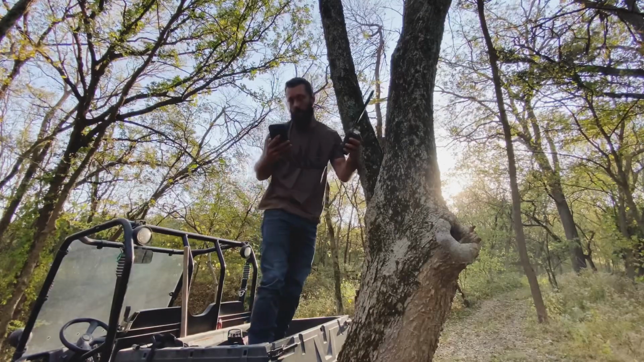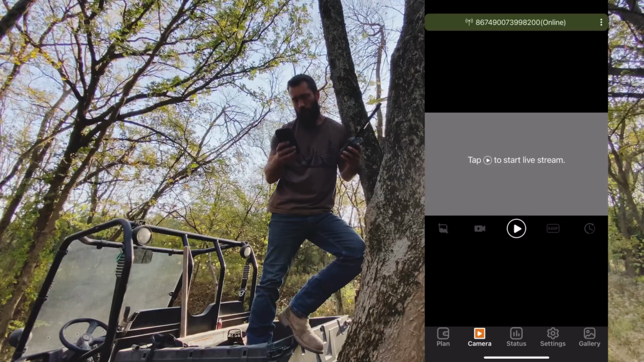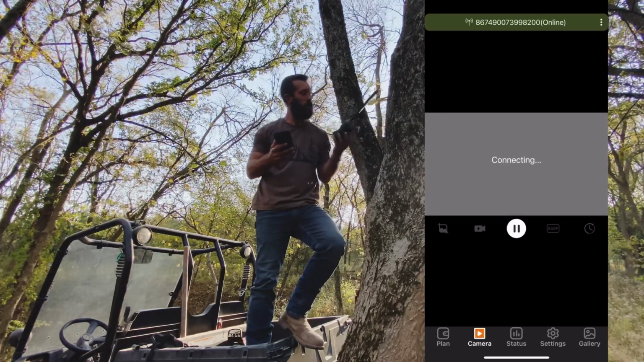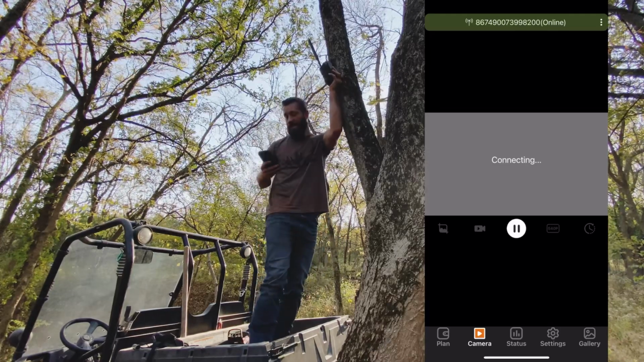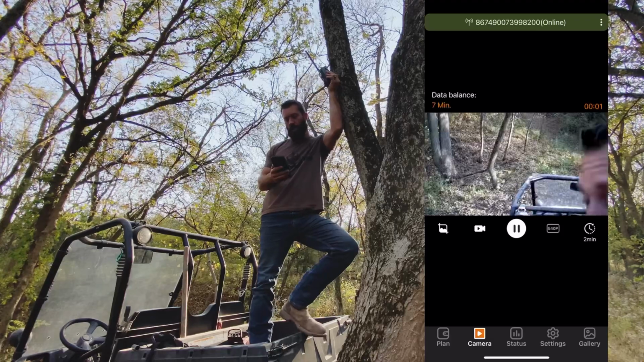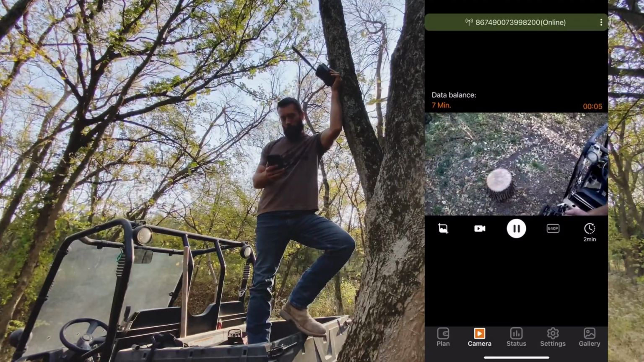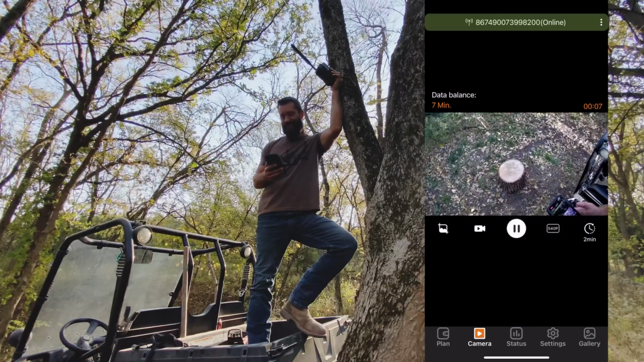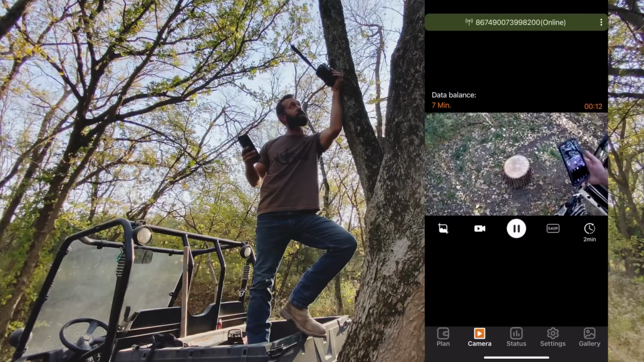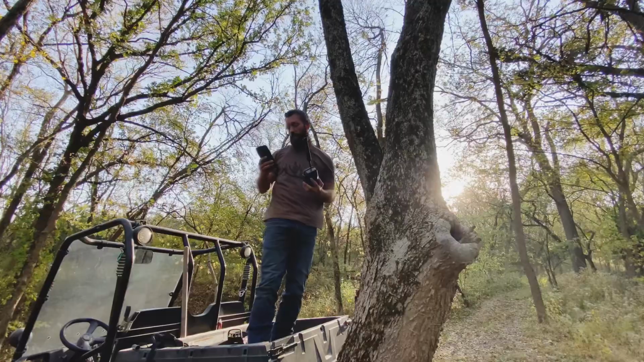Pull the app open, camera, live stream. Let's see what this thing does. Thinking something like that. It'll work pretty nice. Connecting, ready for streaming. Oh, there's my head. Oh yeah. That's gonna be perfect right there. You'll be able to see all kinds of critters coming at it. All right, good to go.